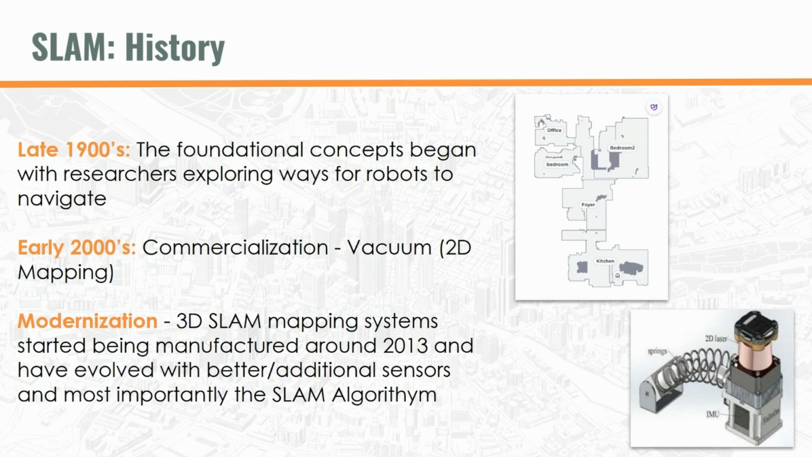On the history side of this, it was really in the late 1900s when these concepts began to be something useful in the field. Originally that was around robots and other devices for navigation. If we step forward a few years later, these are things that we all began starting to use, maybe even with something as simple as a Roomba vacuum cleaner. That was using SLAM, and still is using SLAM, for doing 2D mapping.